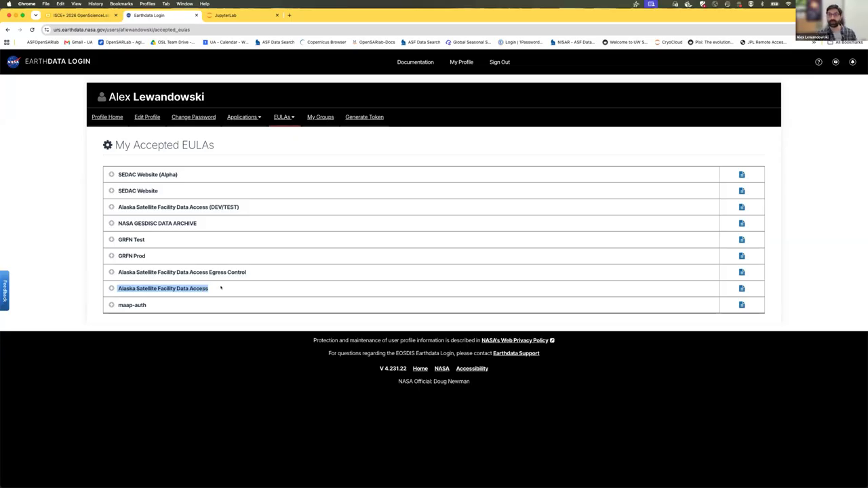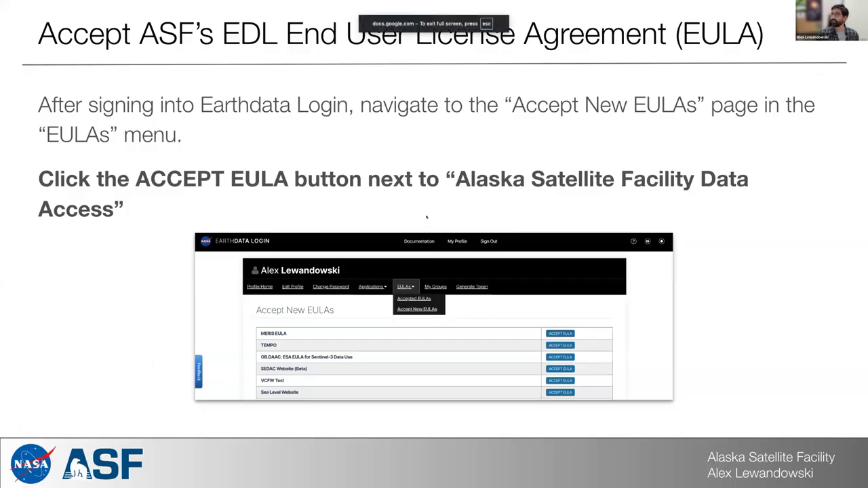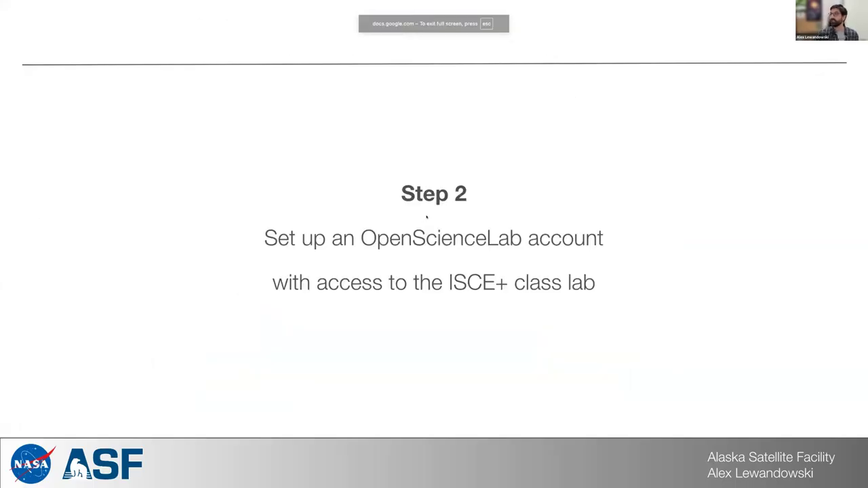This is also all outlined in the slideshow. So if you forget the name of the EULA to accept, you can just take a look at the slides. All right. So that handles the Earth Data Login.